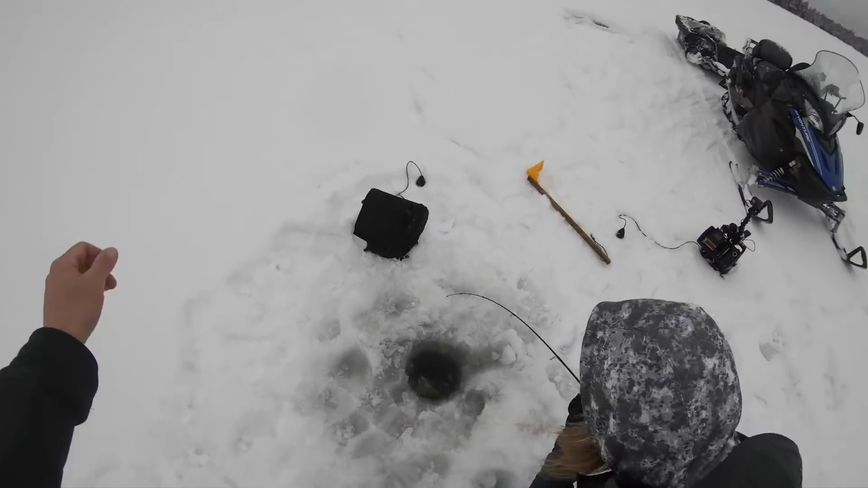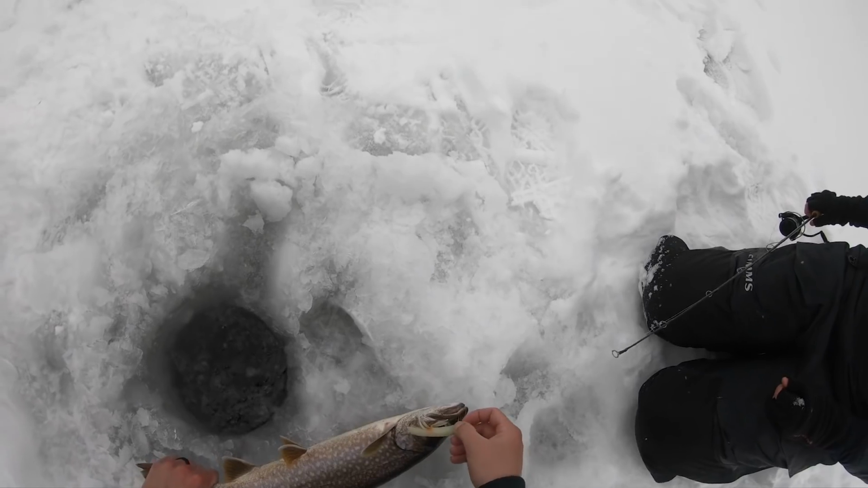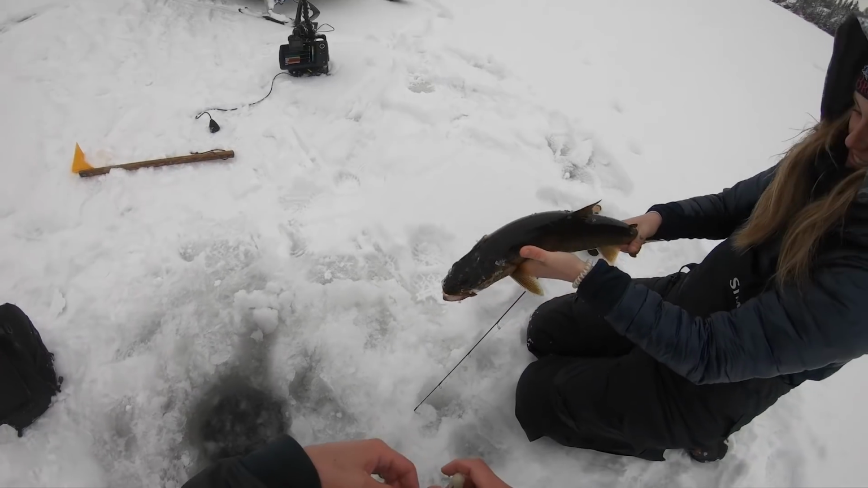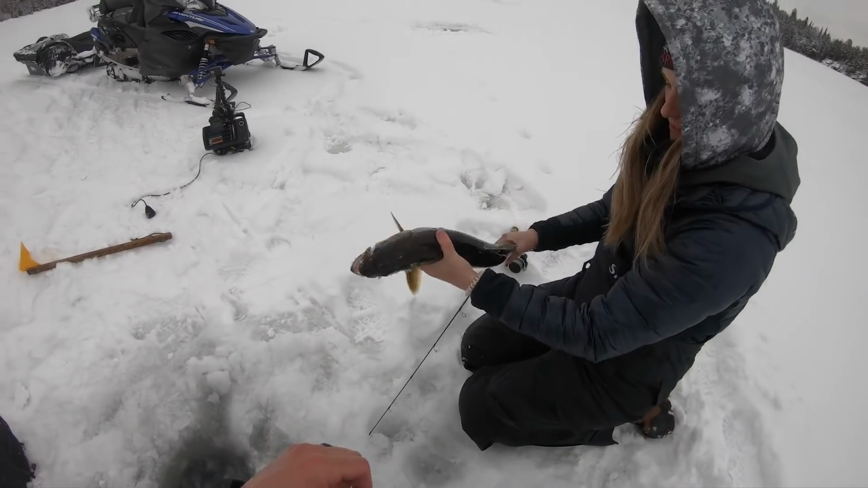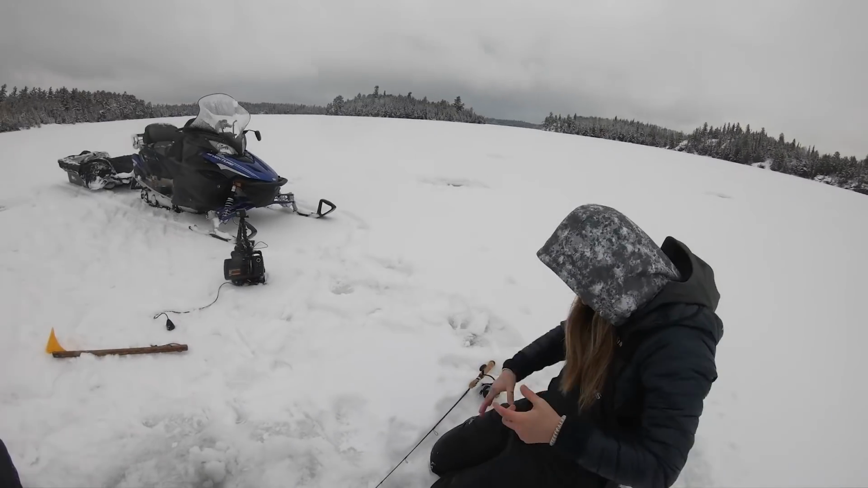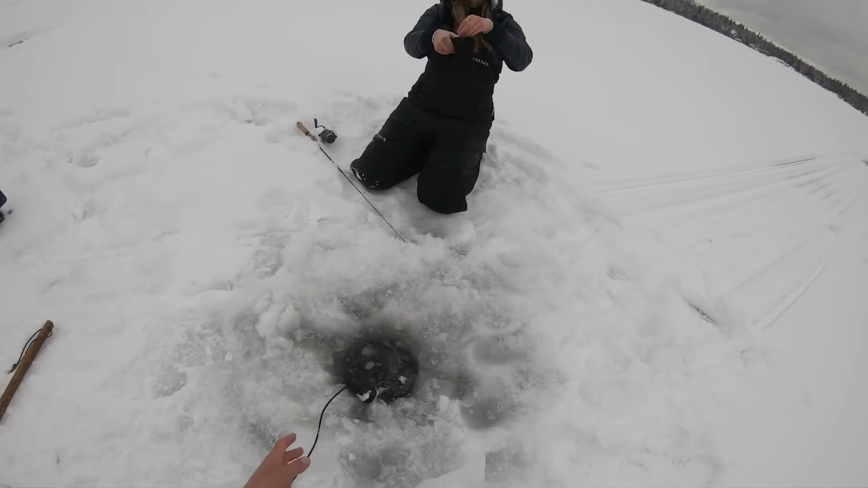Is he right there? Oh yeah. That could be the same fish. Oh no, the other one was bigger. Bigger? Yeah. That was crazy. I didn't even get back to my hole yet. I think they're liking your glow tube. Yeah. It's a nice little guy. Let him go? Yeah. Let him go? Yeah. Nice work. This girl is on fire.